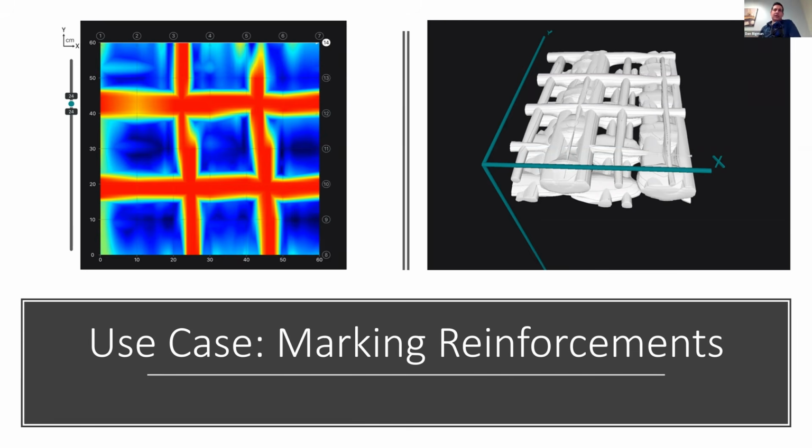On the other side, we have an actual three-dimensional perspective. This is what we call an isosurface. And basically, this will show everything that's going on in a 3D view that can be rotated around and looked at from different angles. And in this case, we actually have 2 layers of reinforcements plus some PT ducts running right through, aligned with that reinforcement.